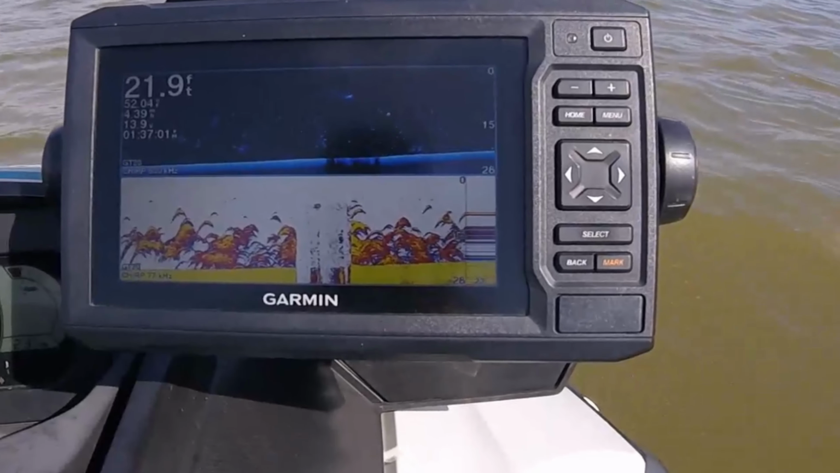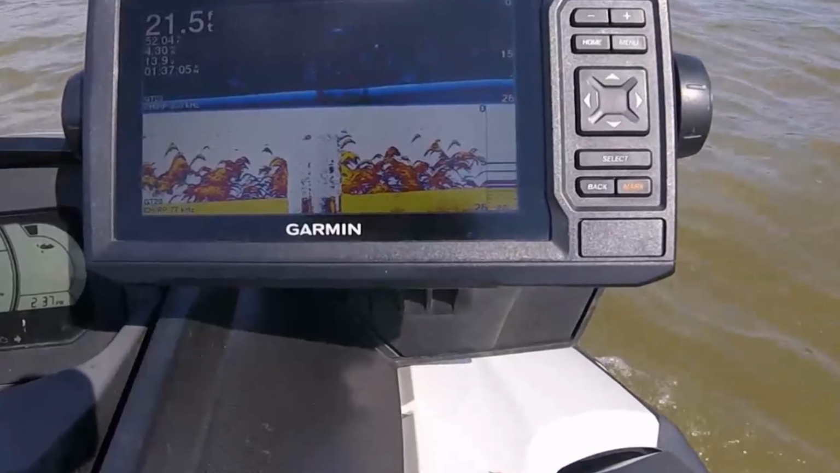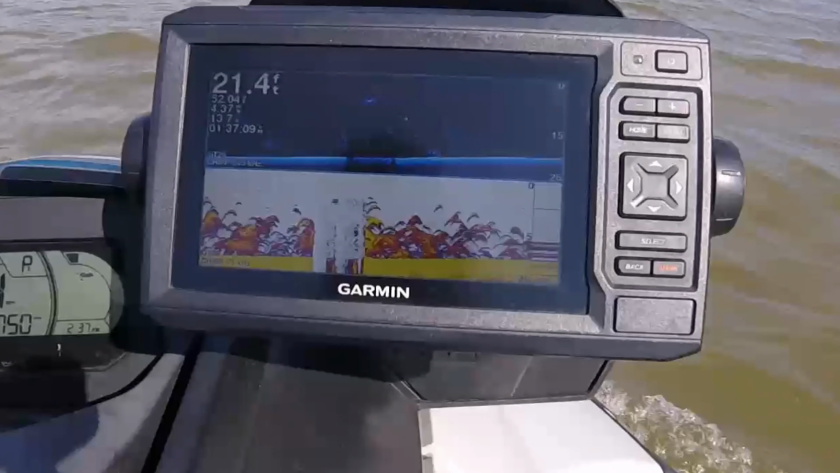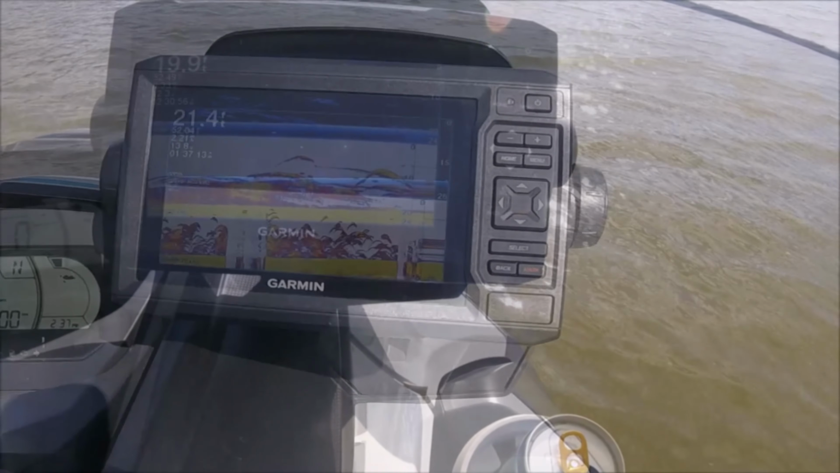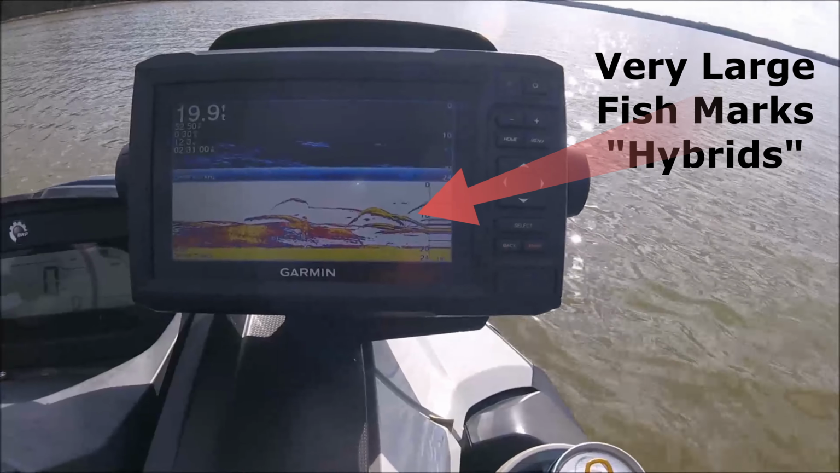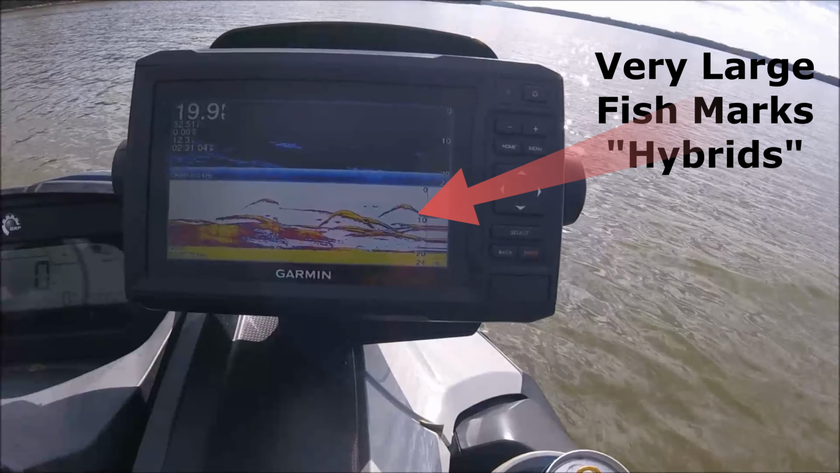I think it's just a bunch of brim and crappie and small hybrids chasing the shad. That's my thought. We'll see here in a second. That is a group of hybrids right there. Boy, would I like to hook into one of those guys.